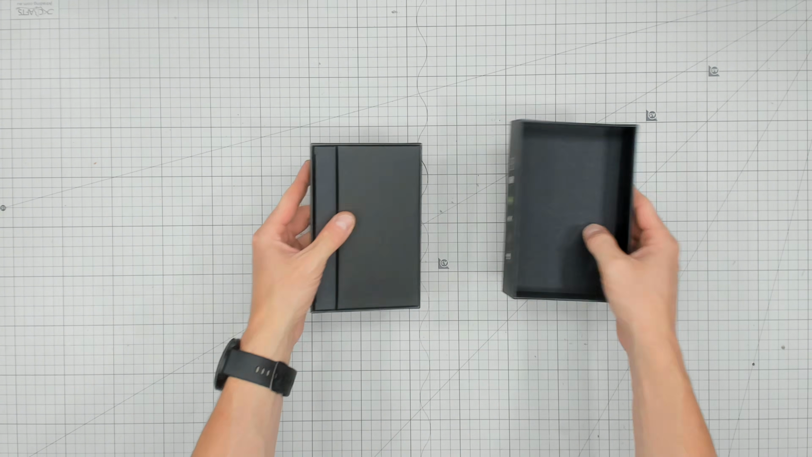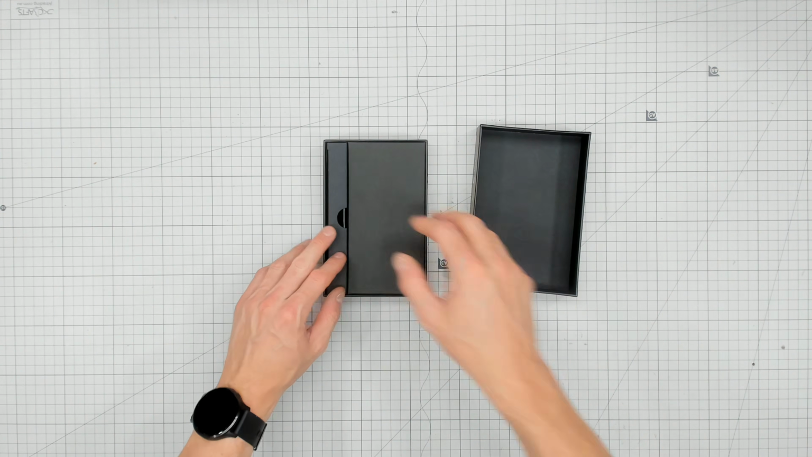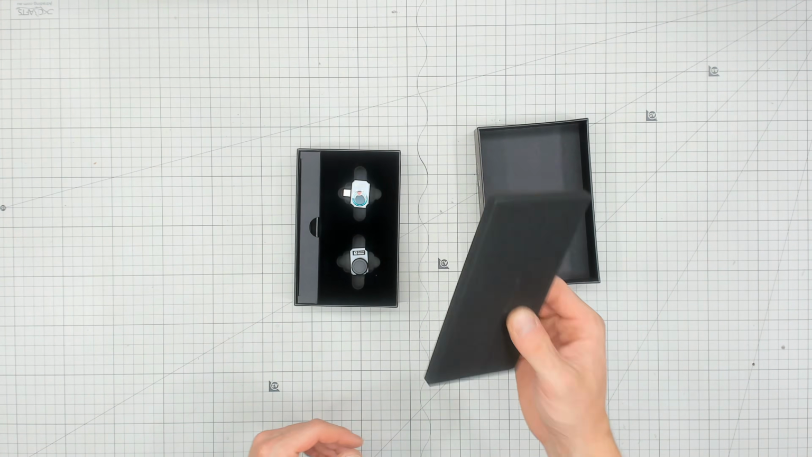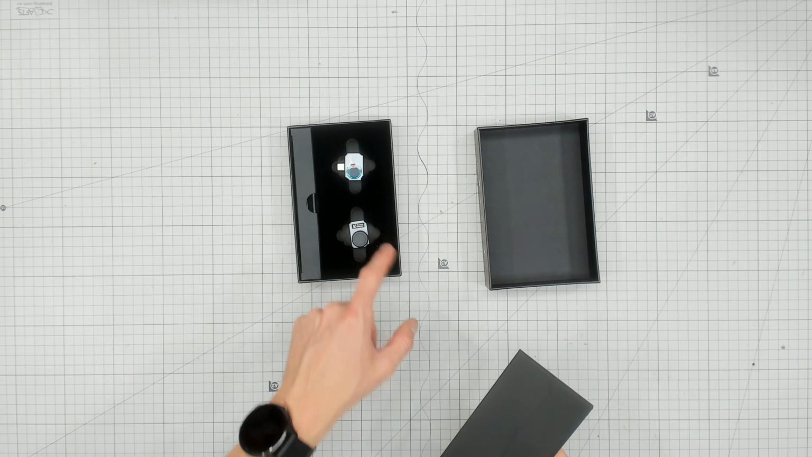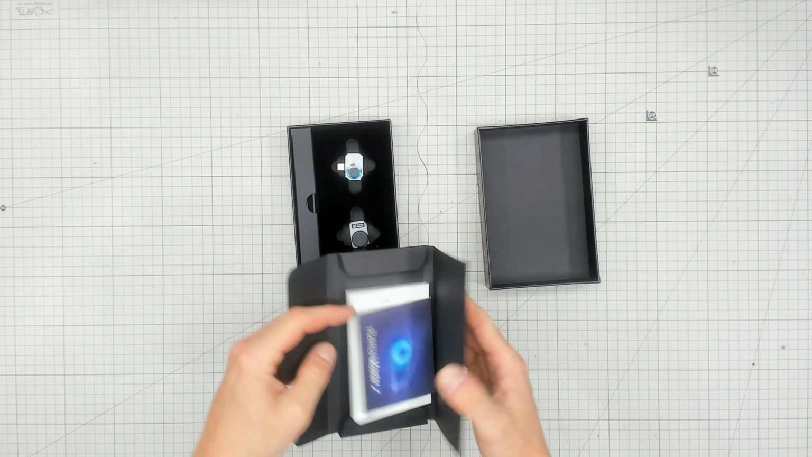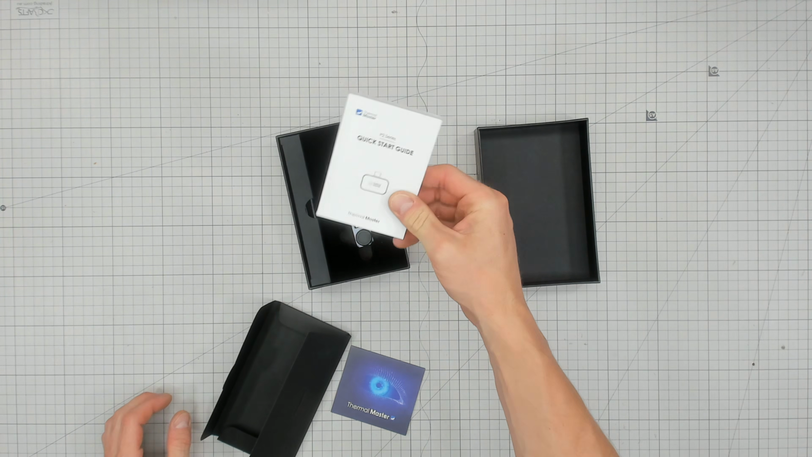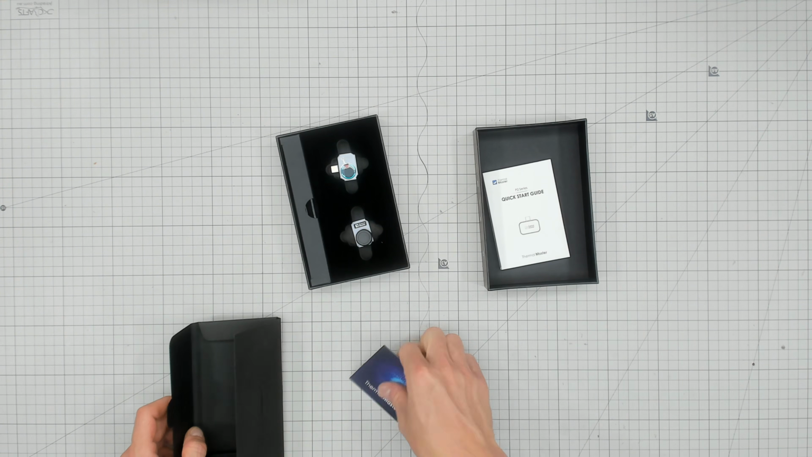Very nice box, very good wrapper. There's another box around this, of course. It didn't just rock up like that. In here we have, holy hell, that is tiny. We have a nice little product manual here. That is a stack of a guide. Quite impressive there.